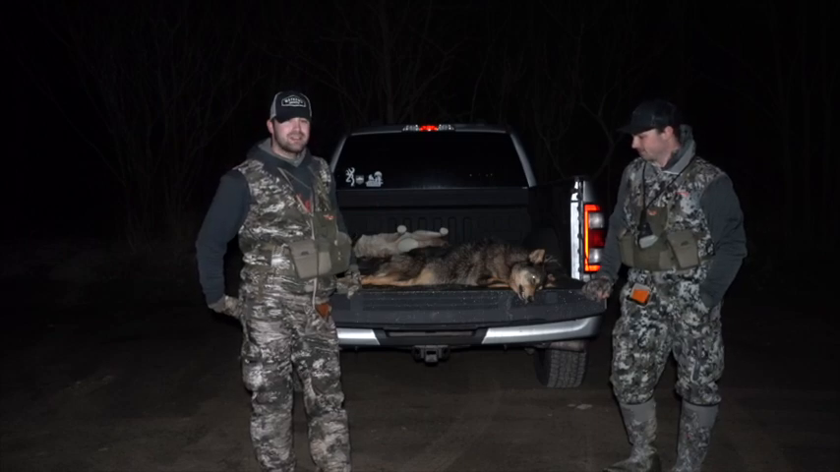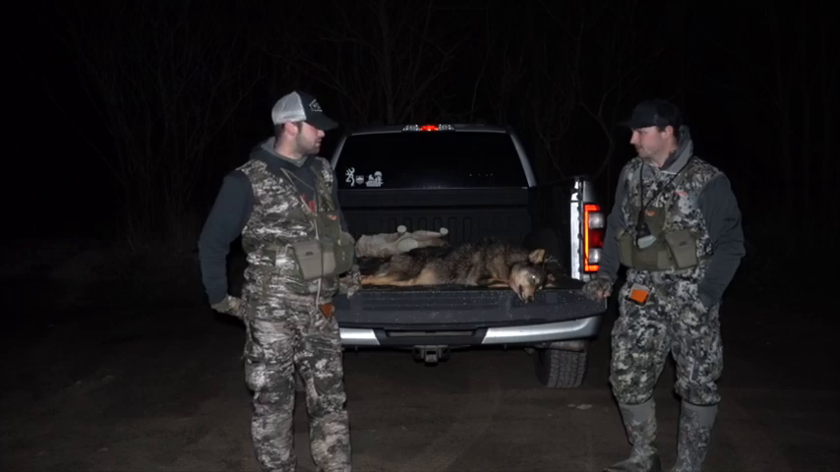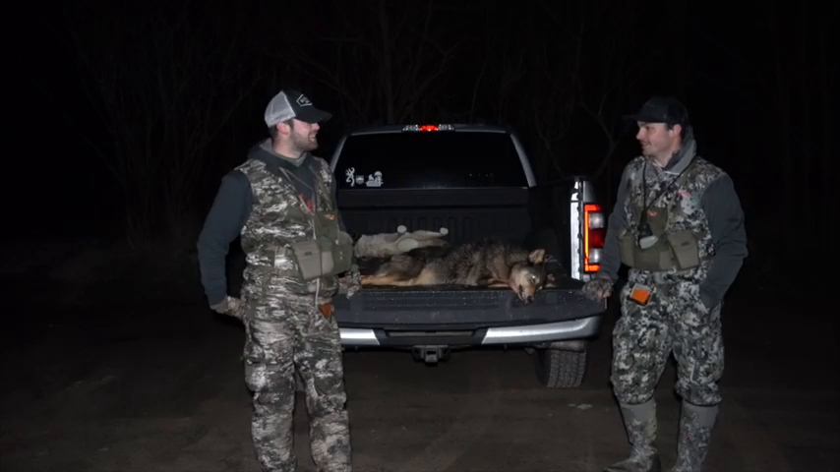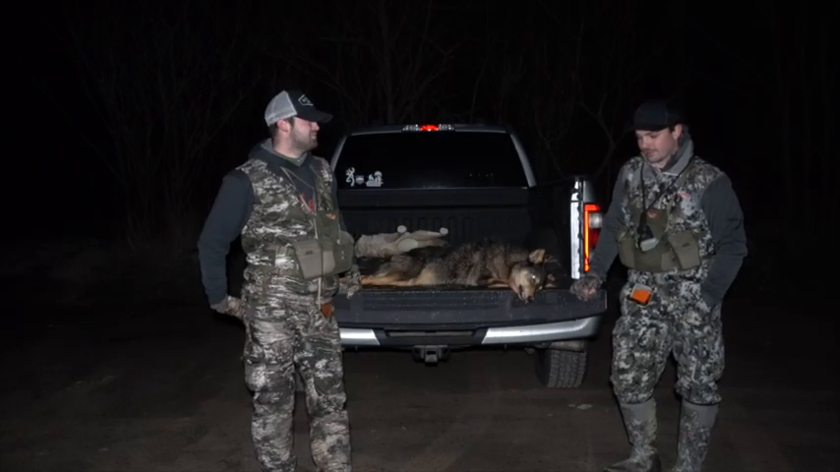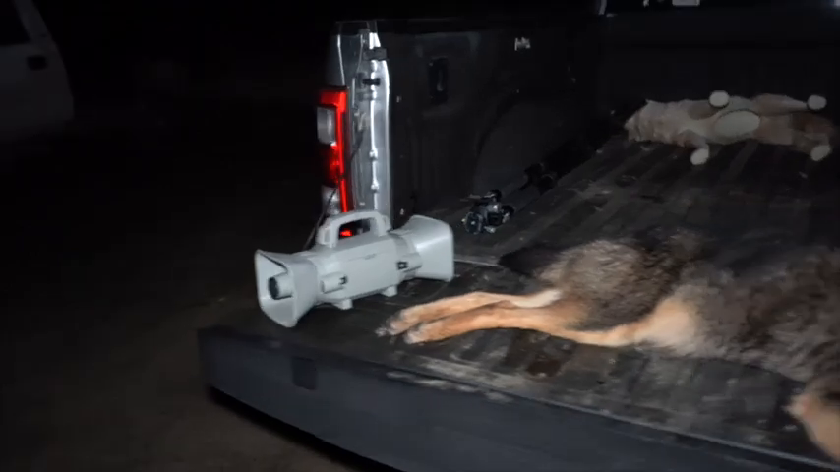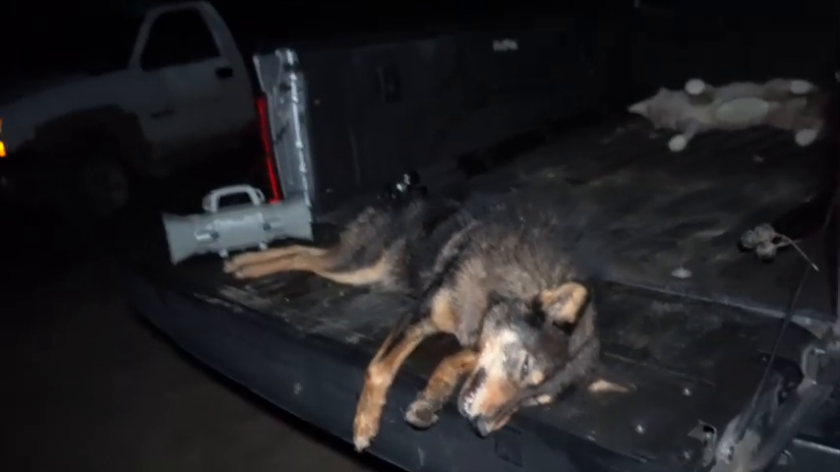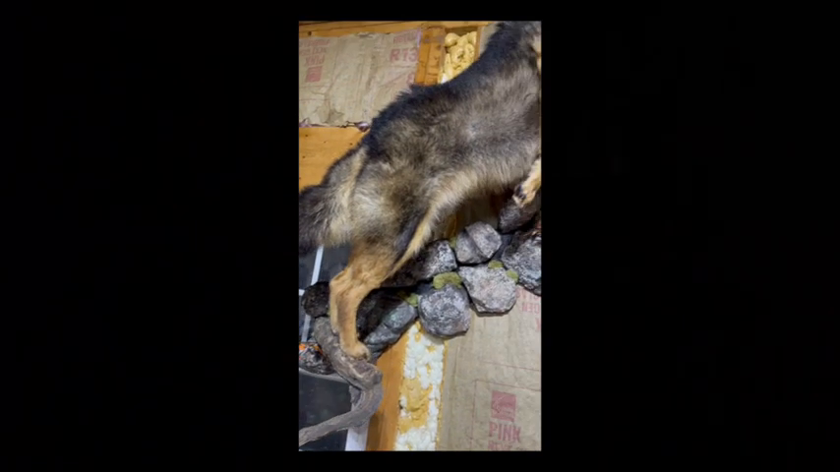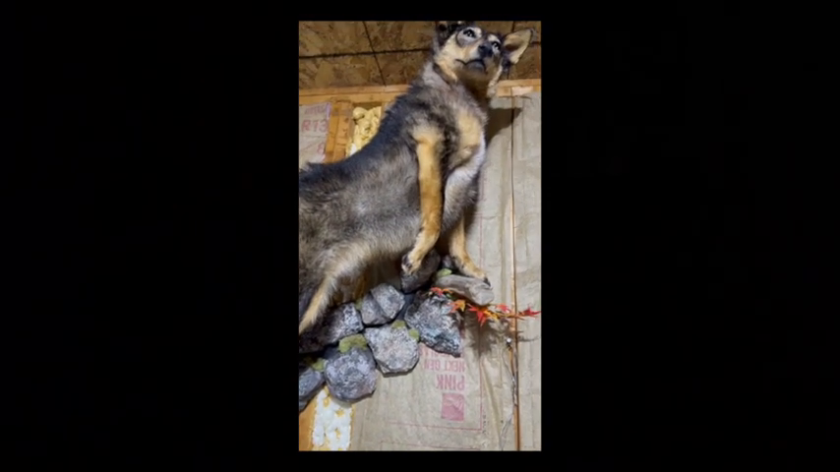And the fact that we whacked a nice blonde red coyote last year and got that mounted, and then I think we're going to have to do it all over again this year. I know that red one was comparable to like a 170-inch deer. And this one, we consider like a 200-inch. I would say so. Absolutely. So, we're going to spend some money. Get her mounted. Nice shooting, buddy. You too.